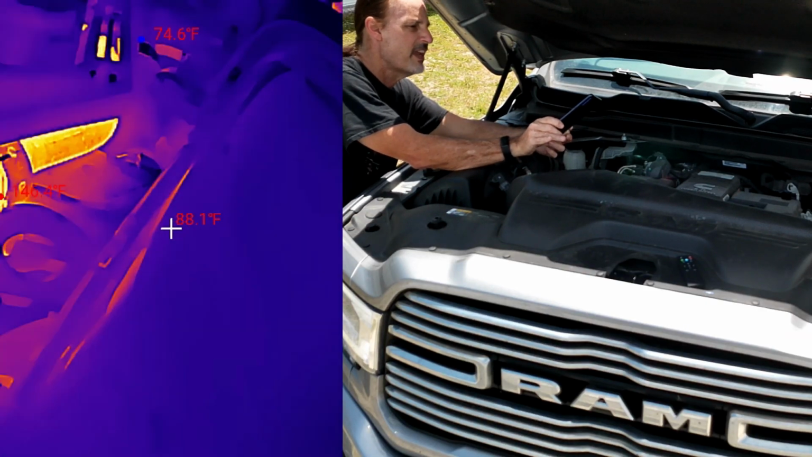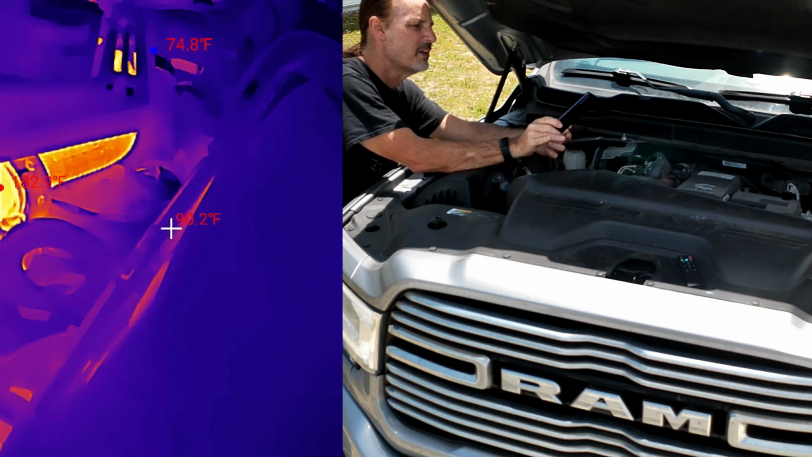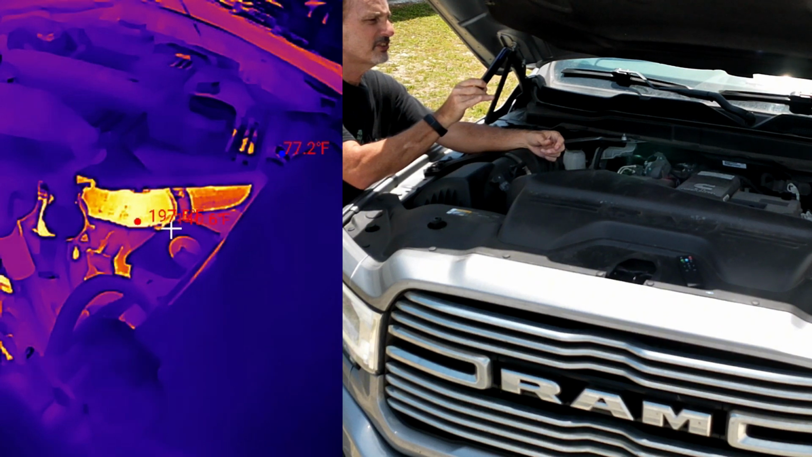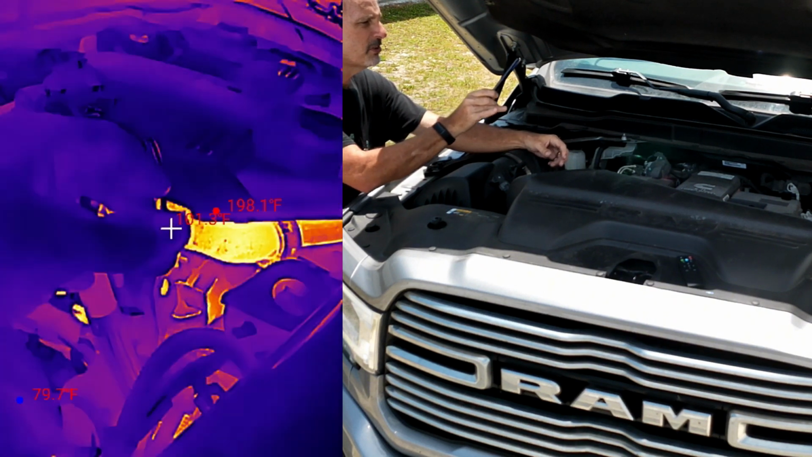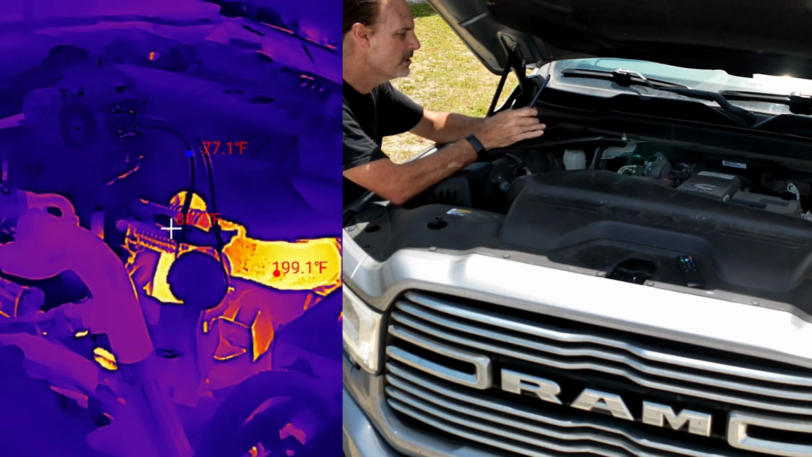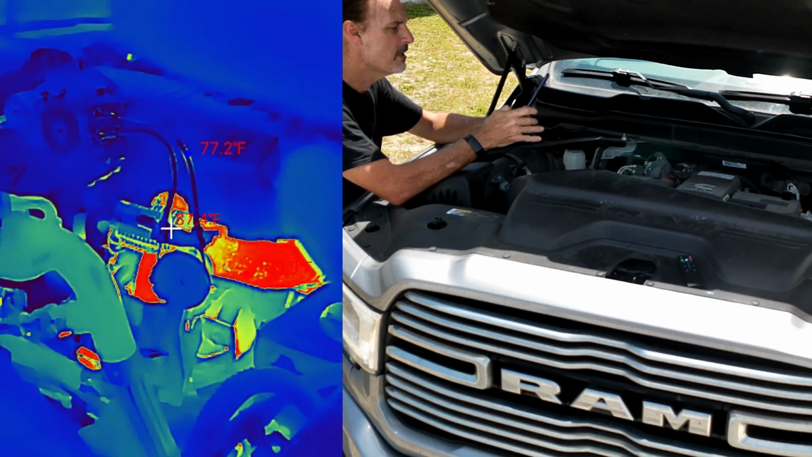Yeah, that's not quite got warm enough yet. And the fan over here, running that temperature there. And as you can see, as this thing starts to warm up, we'll start to get some coloration on the top. I am going to change the coloration a little bit again. See if we can get something in.